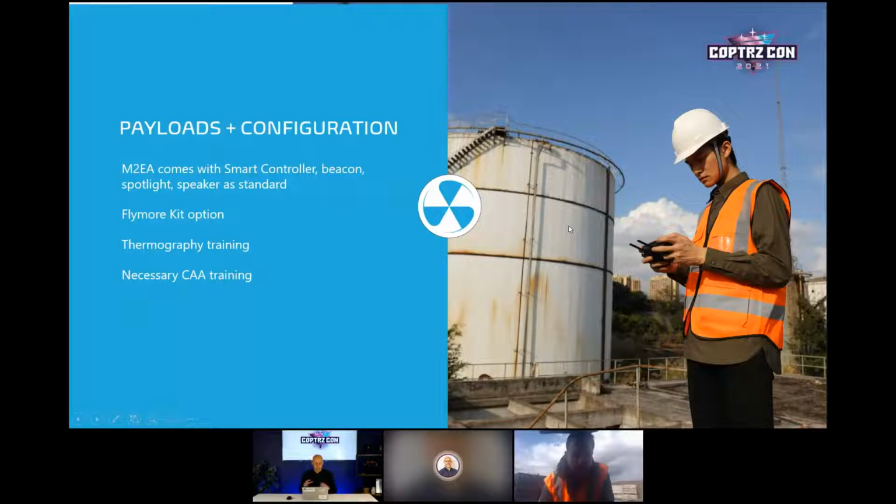So we'll talk a little bit about this, and obviously the thermography training necessary, GVC or A2, depending on where you're flying. We won't go into that too much, as I believe we actually have later this afternoon a little bit more information on the training side. If anybody's got any questions about the legislation or the CAA, we'll jump in a chat room after the call, and a colleague of mine from the training department will be able to answer any of your questions regarding getting the legality to fly these drones in built up areas or for work.